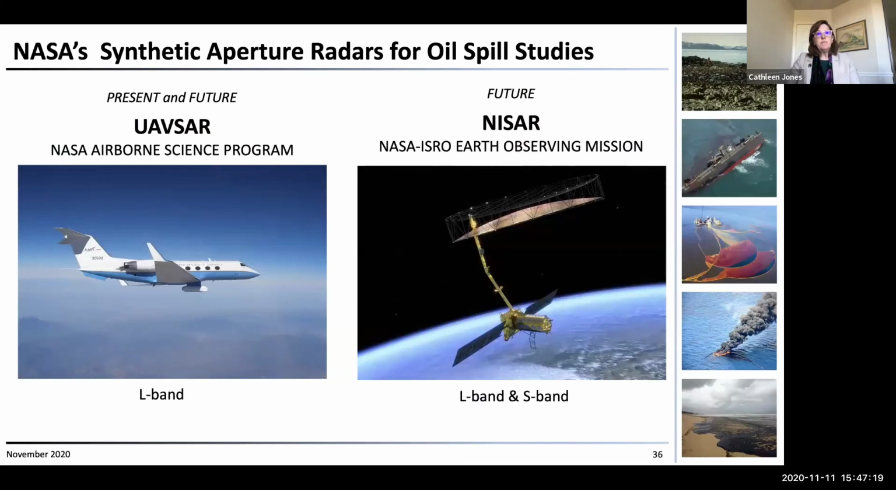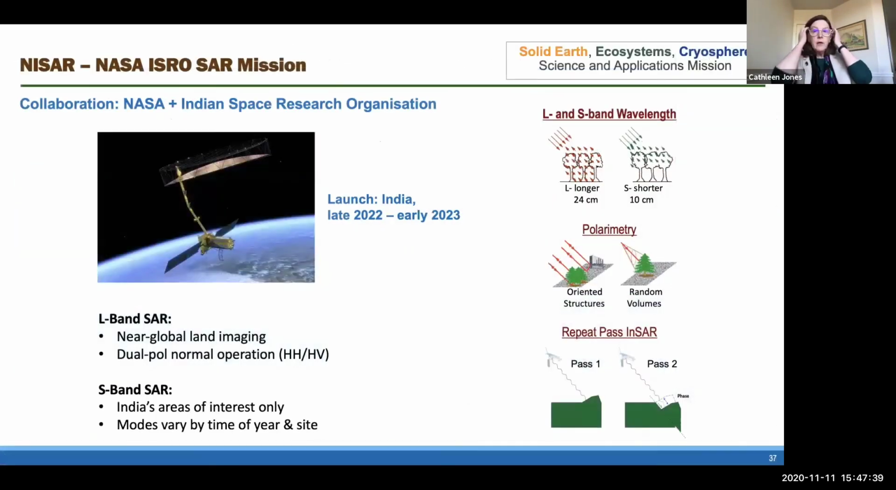So in the future, the next thing in terms of L-band instruments that's coming up is that UAVSAR will continue flying, but we'll also have the NISAR mission coming online, which is going to carry L and S-band instruments. NISAR is the NASA-ISRO SAR mission. It's a collaboration between NASA and the Indian Space Research Organization.